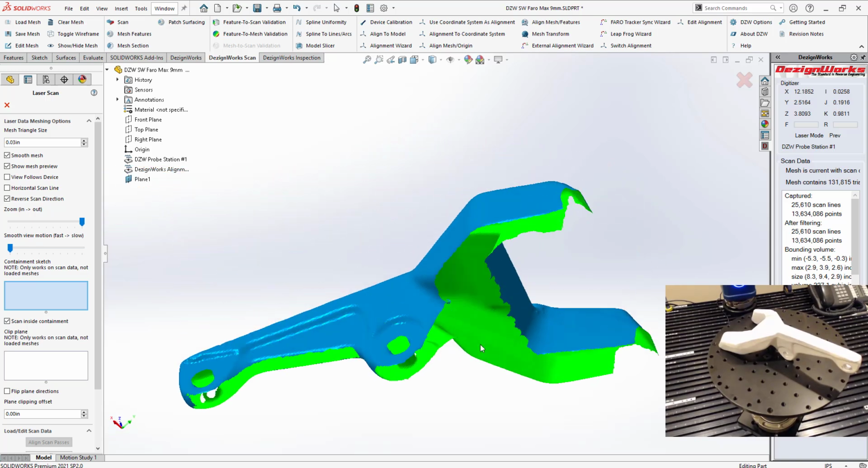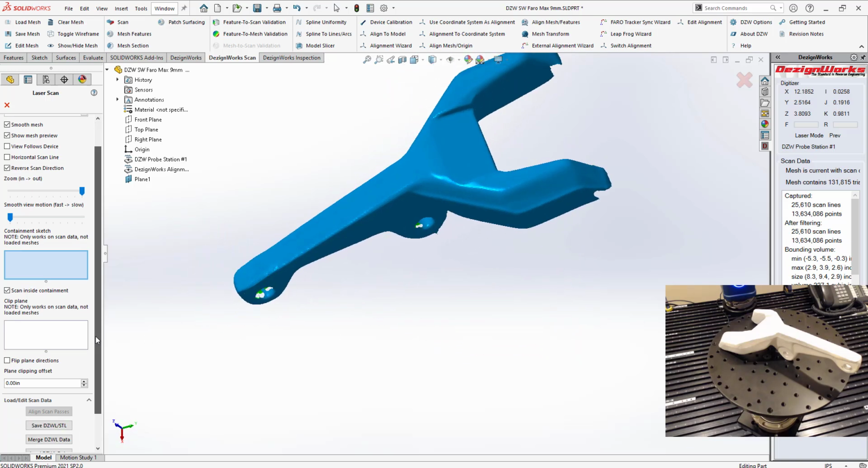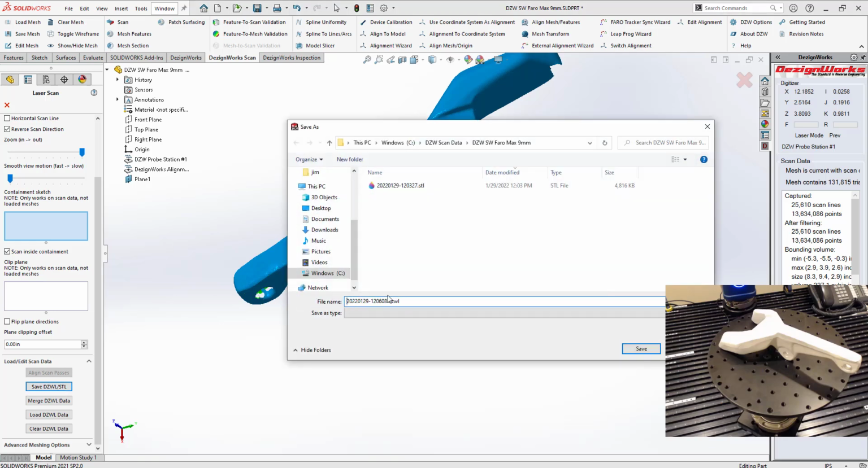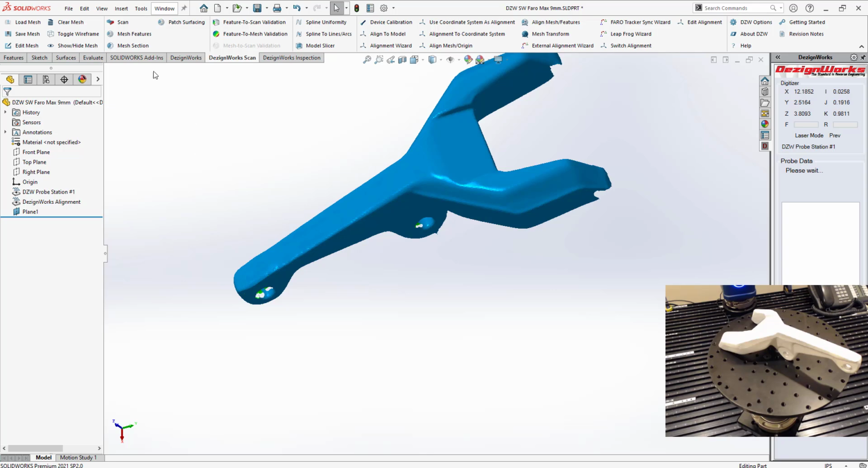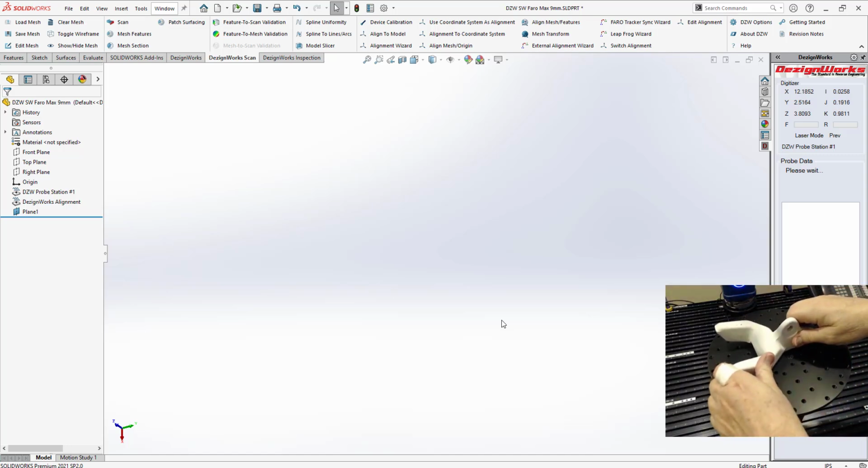So let's take a look once. What we're going to do on the table, we're going to flip it over. So that's probably good enough. Looks pretty good. We're going to save this scan. And we'll just call it scan 1. We'll save it. And we'll just clear it out. Let's go ahead, we'll flip the part so we can get the other side. Doesn't matter how you flip it.